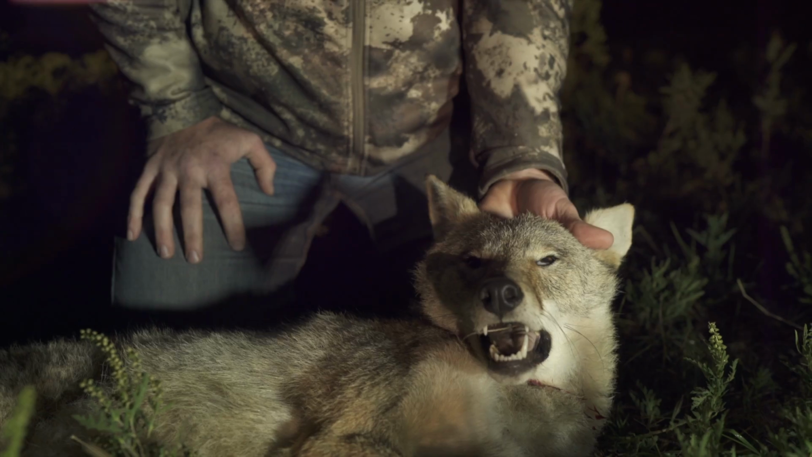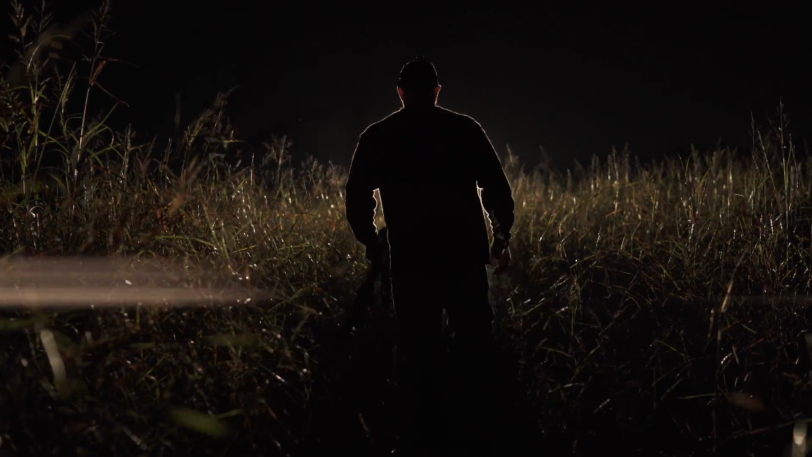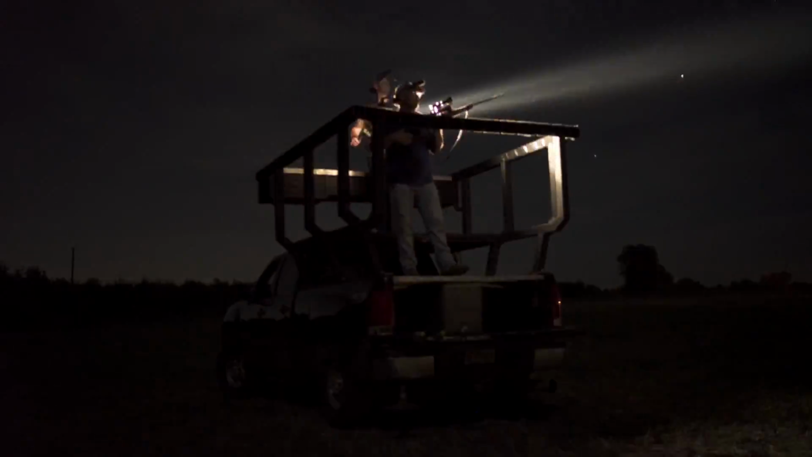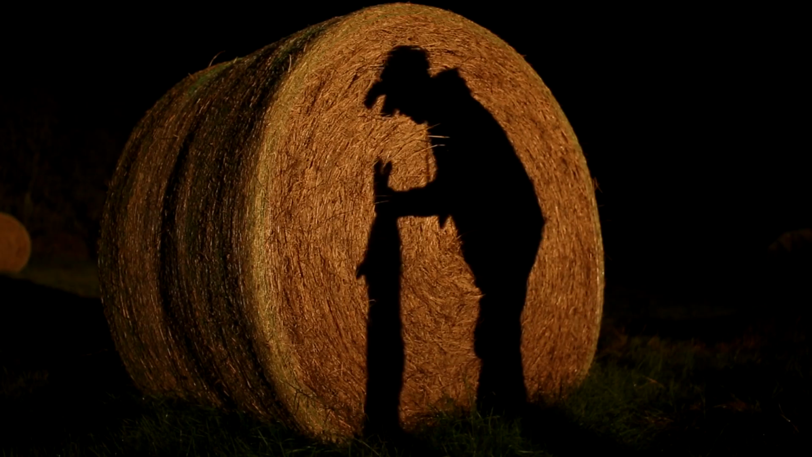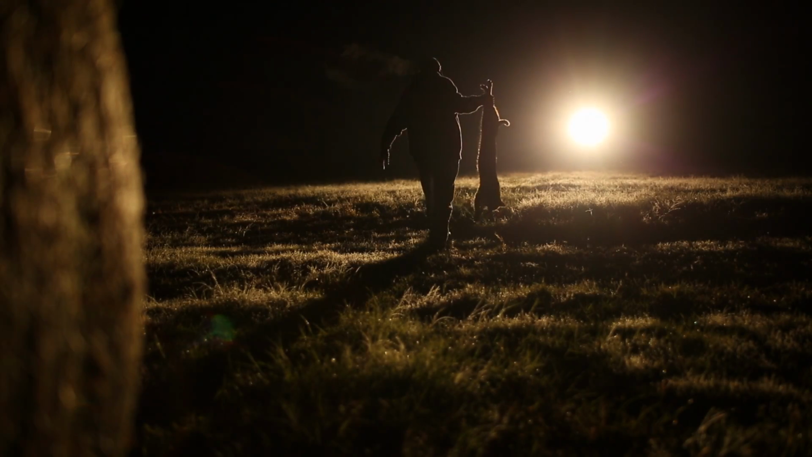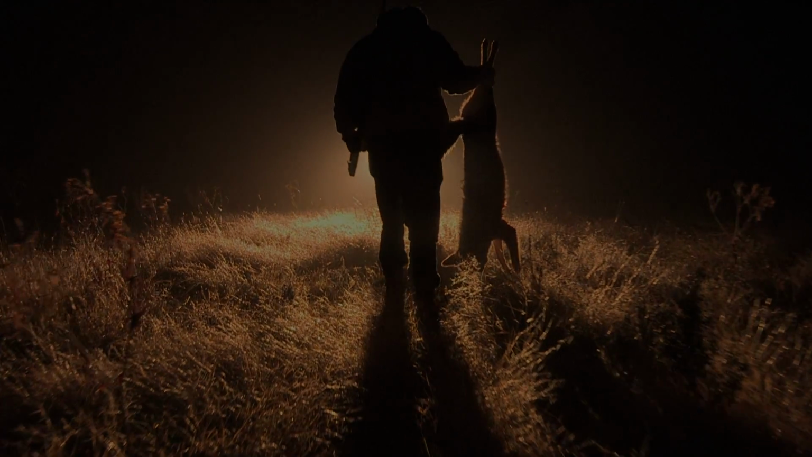The night is the one true side of hunting left yet to be explored. And as far as I'm concerned, there's no right or wrong way to hunt at night. All we did is take the funnest sport on the planet, and we did it our way. We are all complete addicts. And if anybody tried to come and tell us we had to stop, good luck with that.